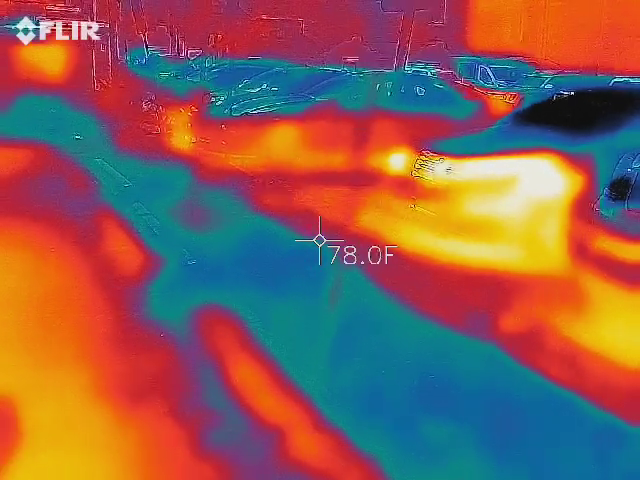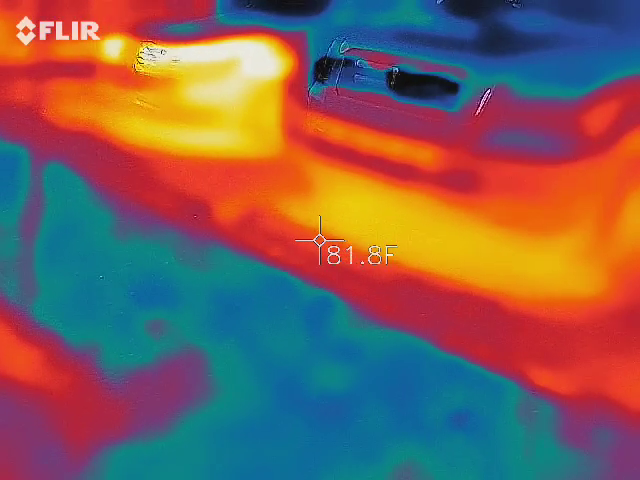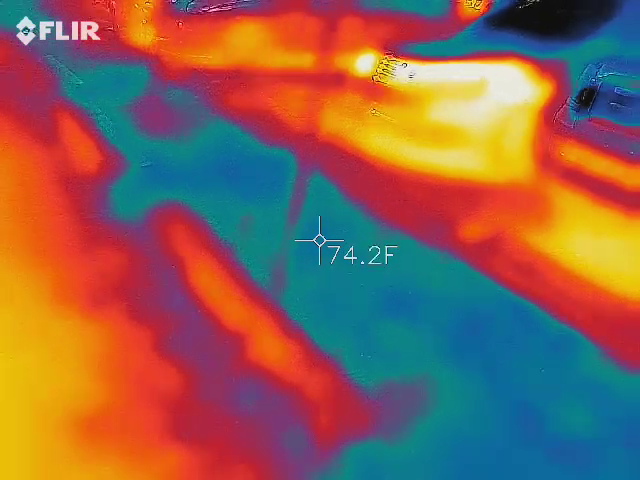Now, Eliza was also the person that sold us Uncle Steve. For a businesswoman. It goes 76, 77. Then when I go right here, absolutely. Yeah, I'm getting the same thing. It goes down to 70. Eliza's a pretty big deal.